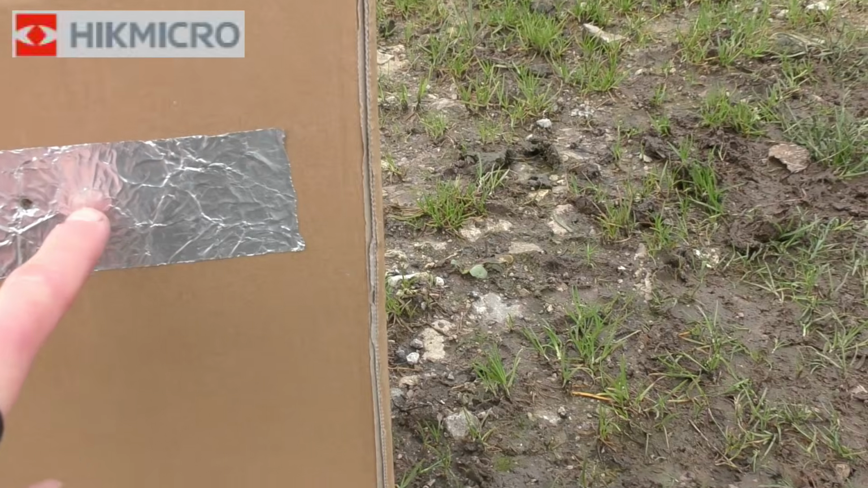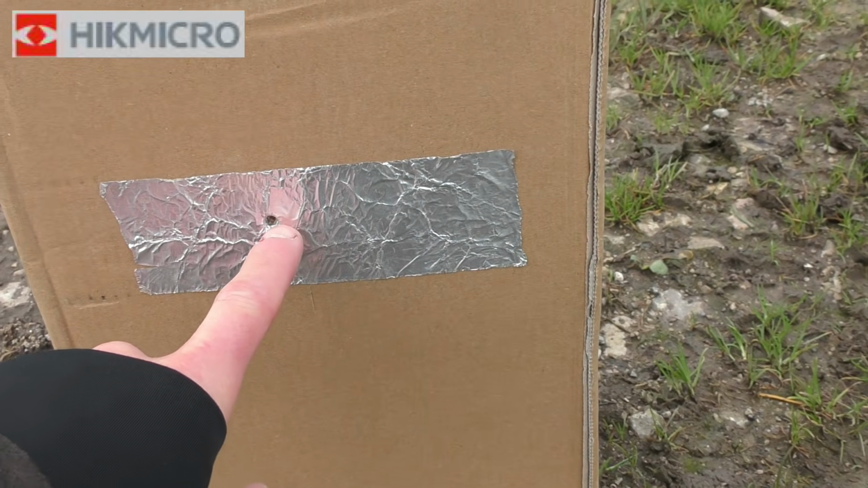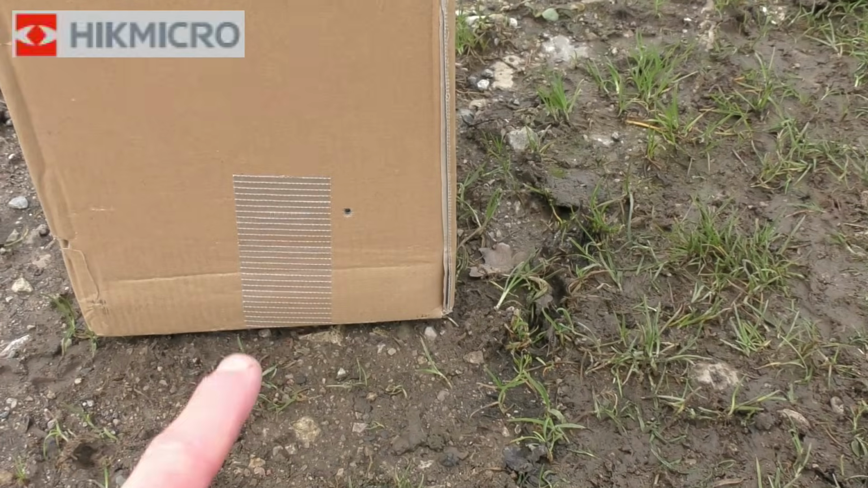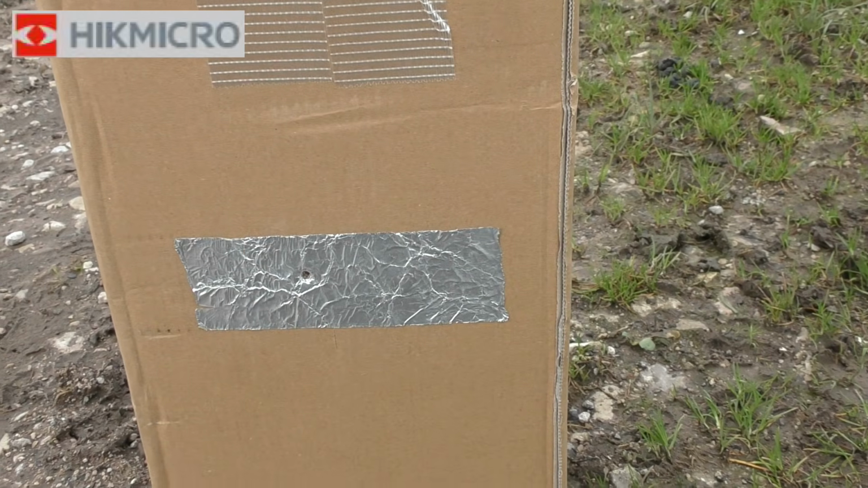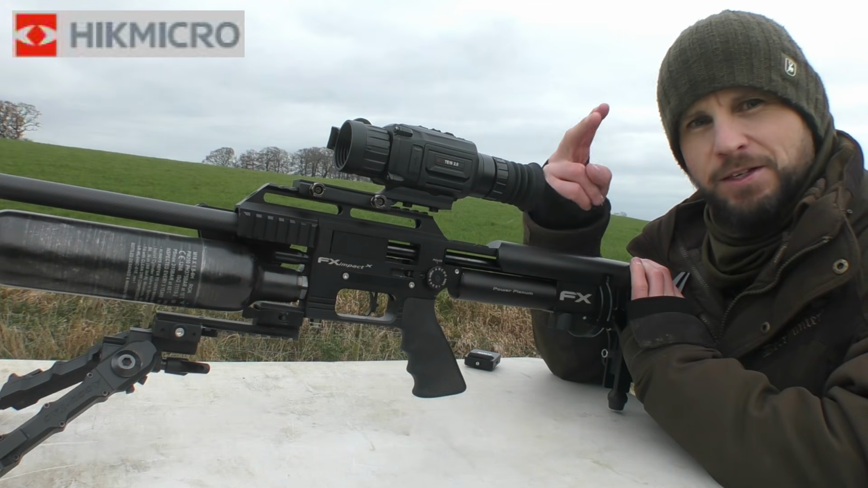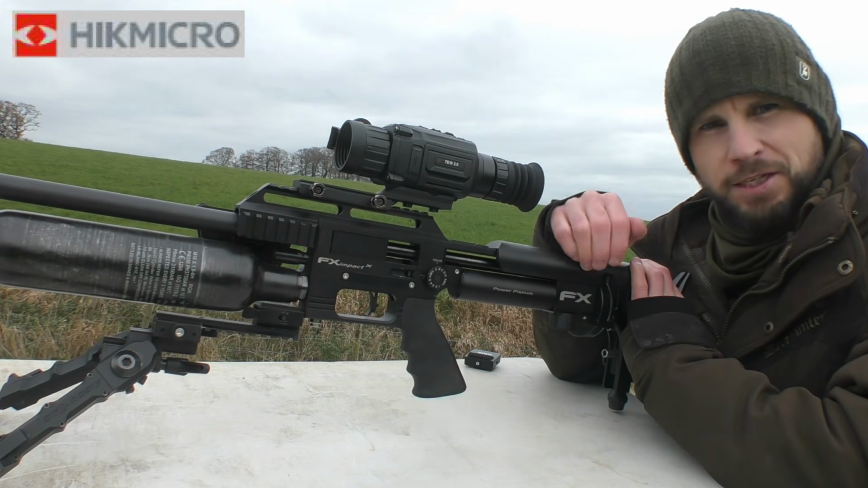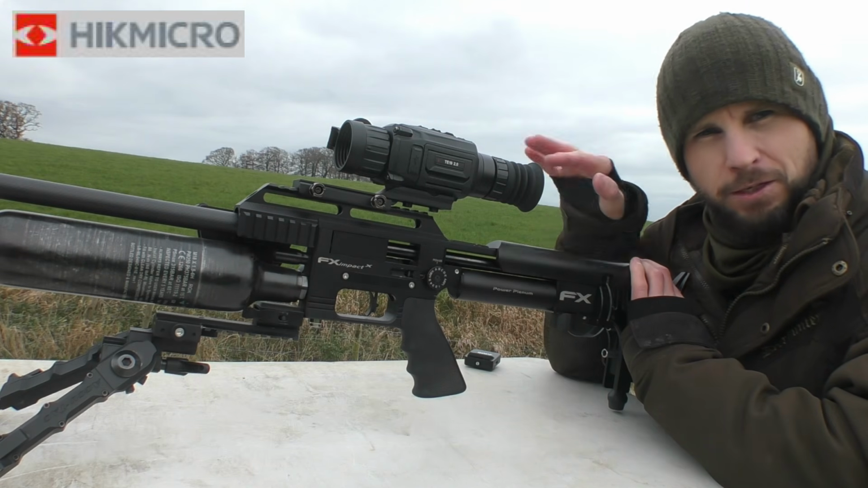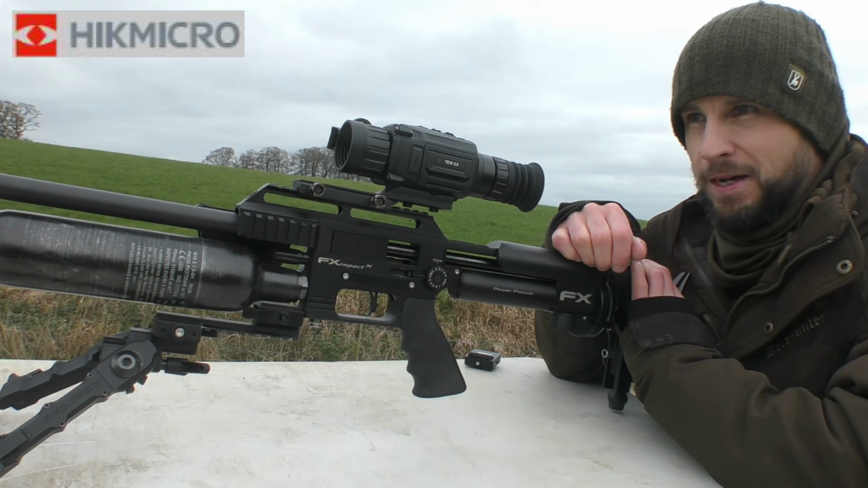Okay, so again I was aiming roughly there, and the second shot has just gone slightly to the left. So our initial shot right down here, I think that's pretty darn close. Just a couple clicks right and we're there. Since fitting this thermal, I've only fired 2 shots. First one was drastically low, did the zero, and it's pretty much bang on. Just needs a couple more clicks to the right, and I'm really surprised how easy that was.